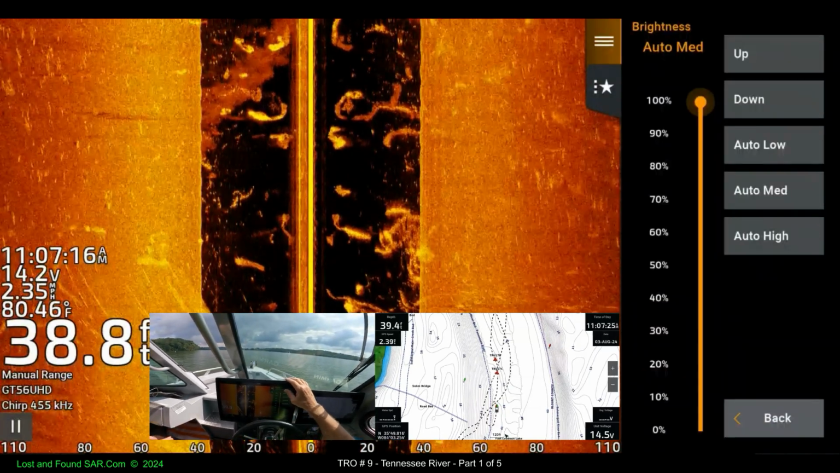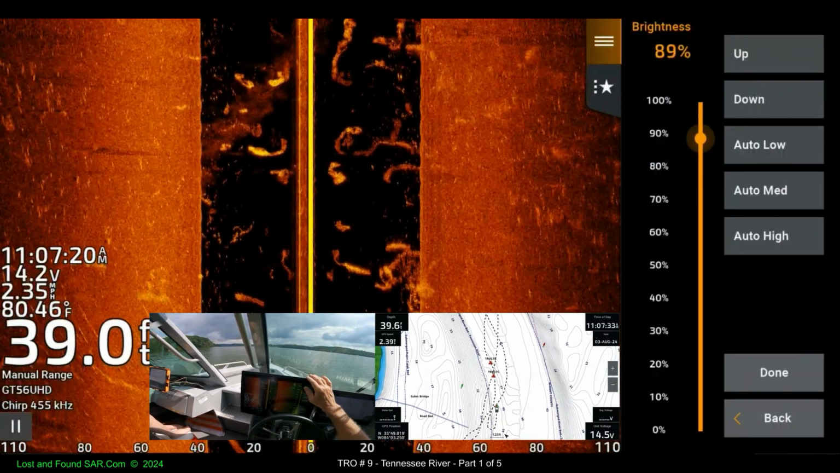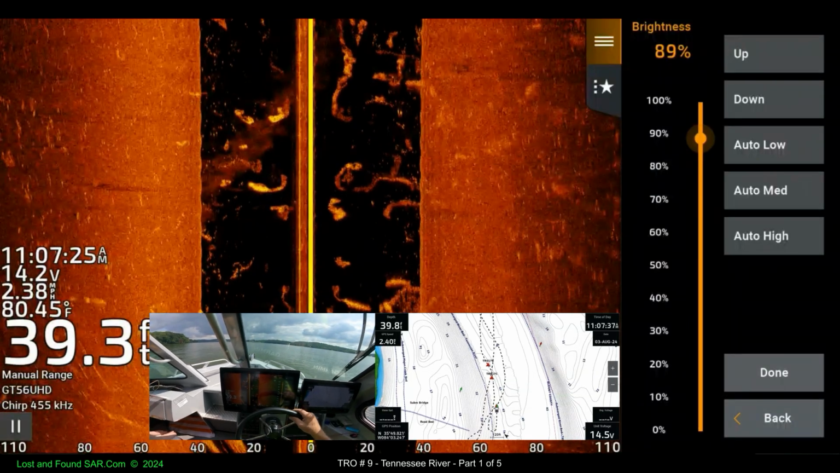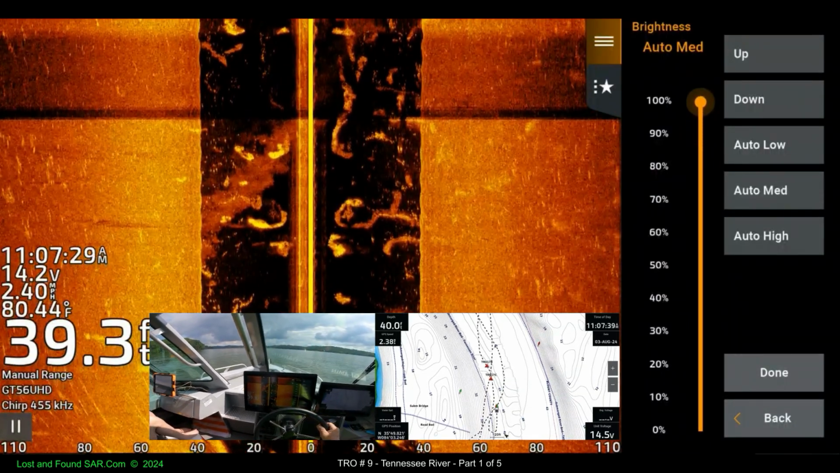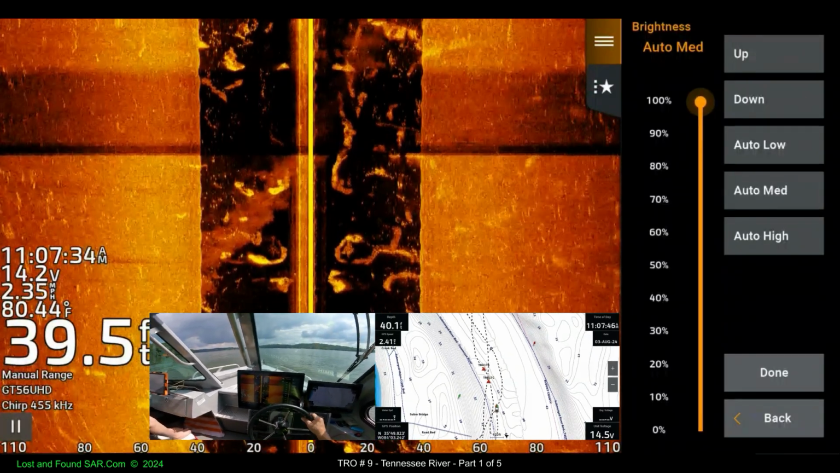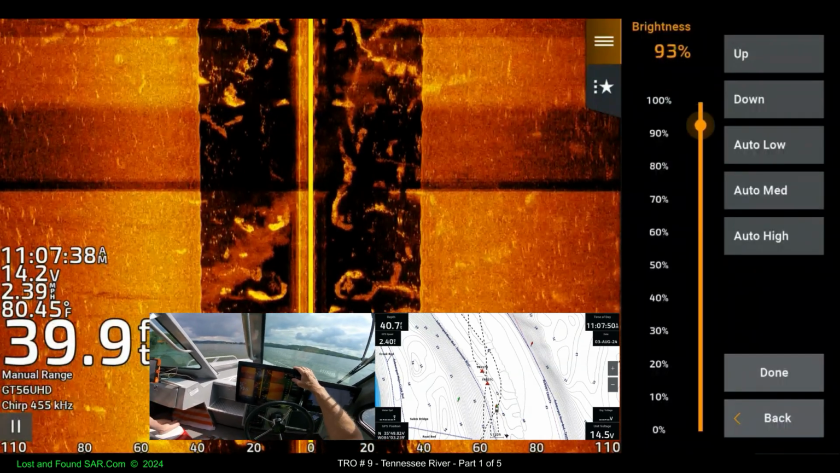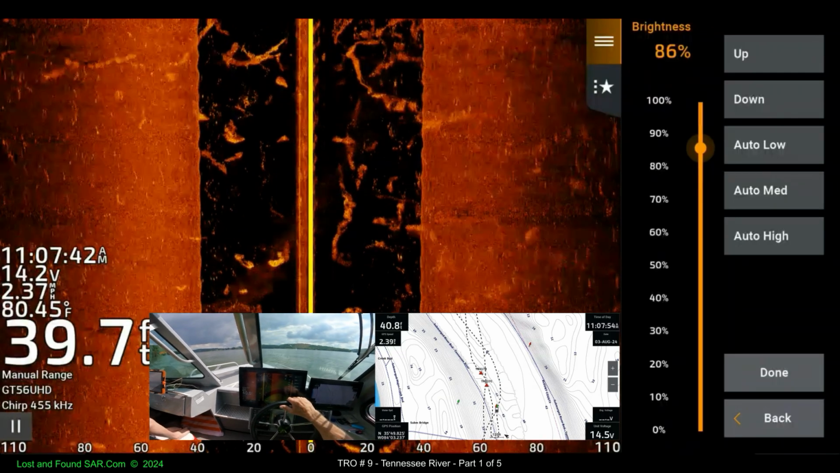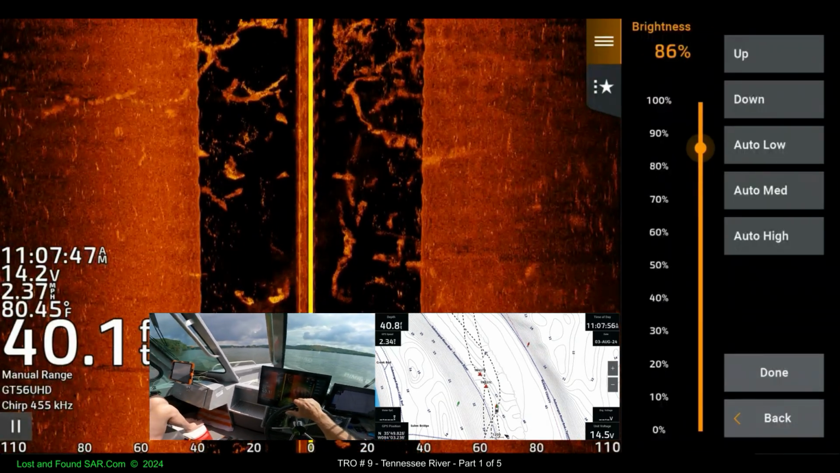Back, brightness, let's take that down. Whoa, I don't like that. Ain't got a contrast. Let's try auto medium here. What's that do? Auto makes it go up. That's just too bright. That's just awfully dark. I don't like 400. That's rough as a cob, boy.